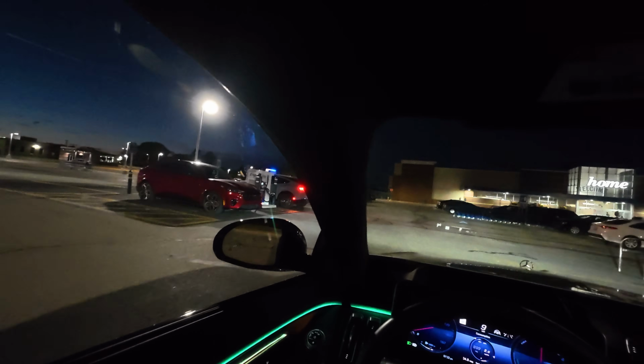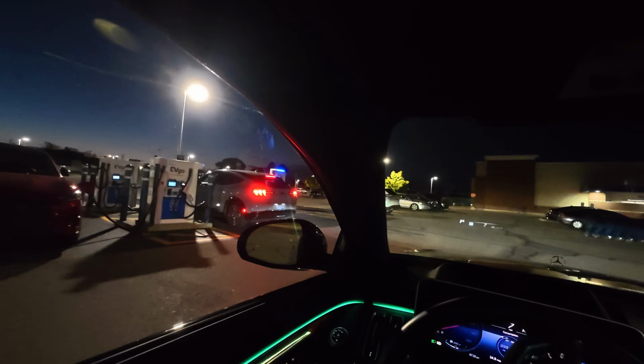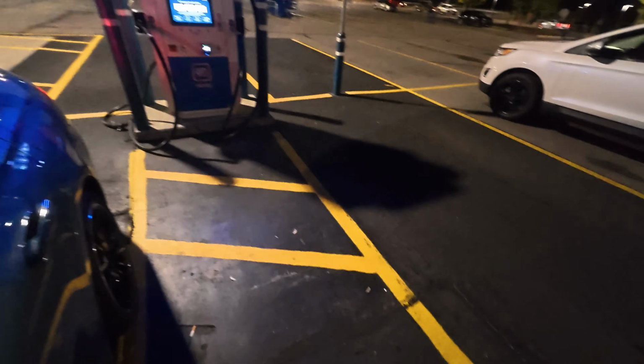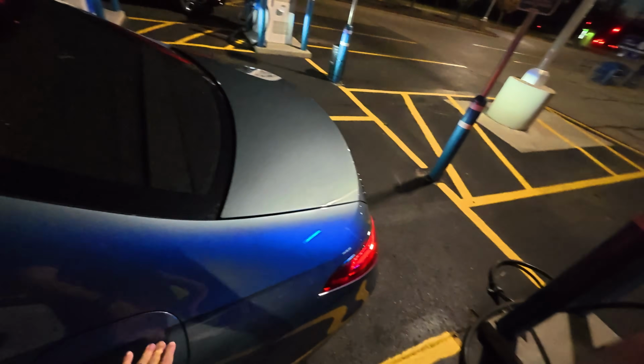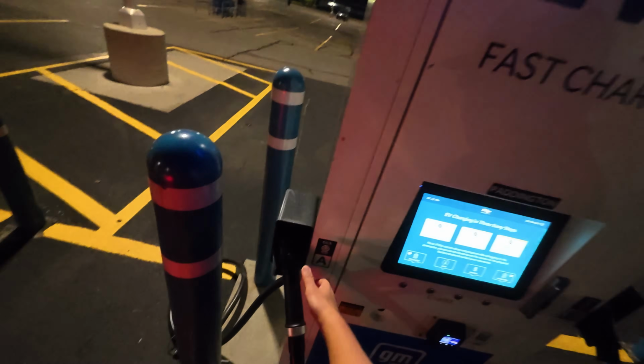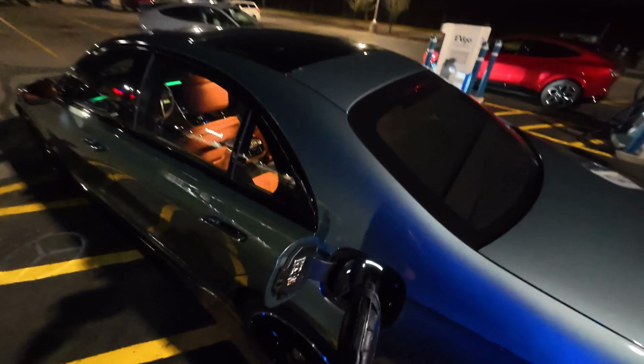All right, EV Go. Which one is the open charger? This one. And my charging door is here on the driver's side rear. Okay. Open up the charging door. I got two of them here. CCS, fast charger.